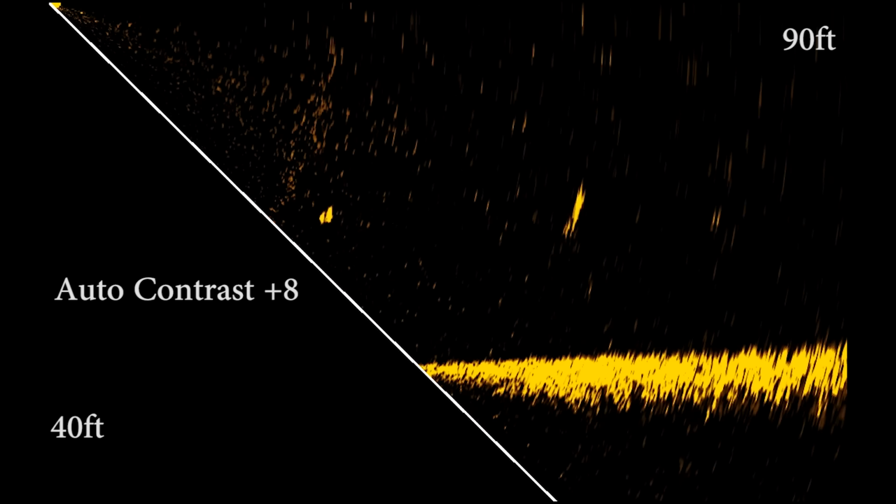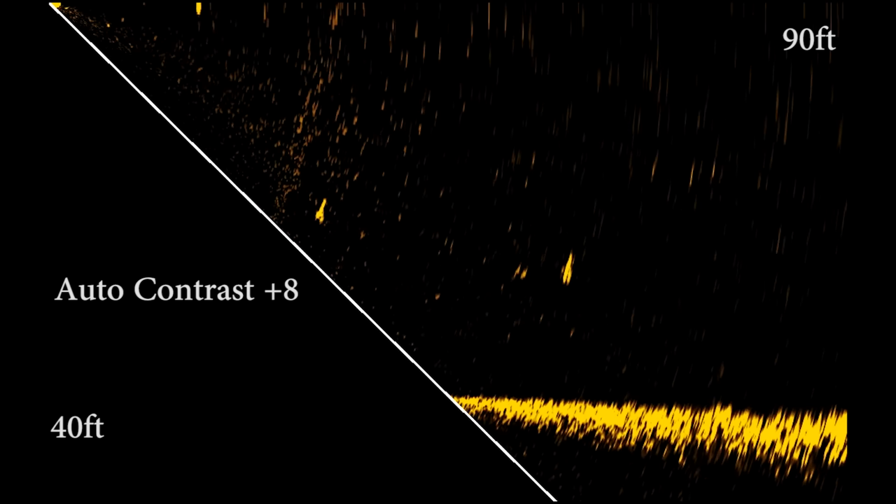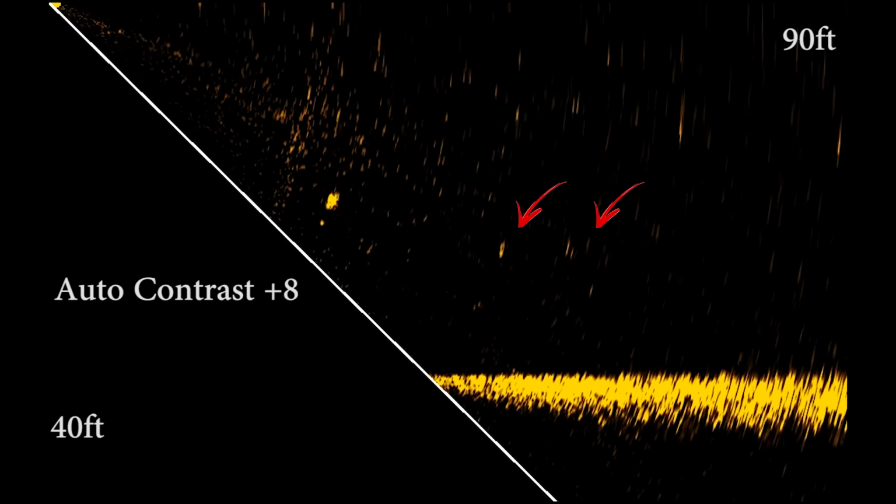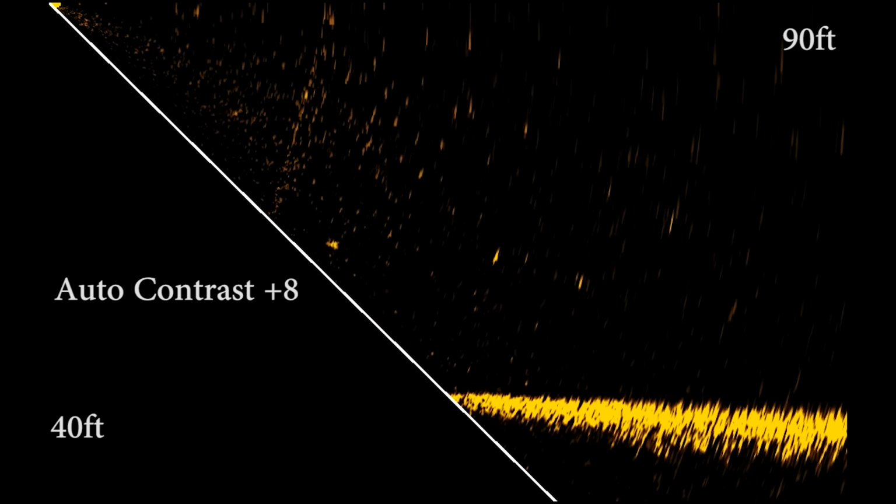It's a little bit wavy on that day, so I apologize for the up and downness of the screen, but you can definitely see that there's fish suspended there. They're coming in and out of the transducer beam, so they're just sort of cruising around at this point in time.